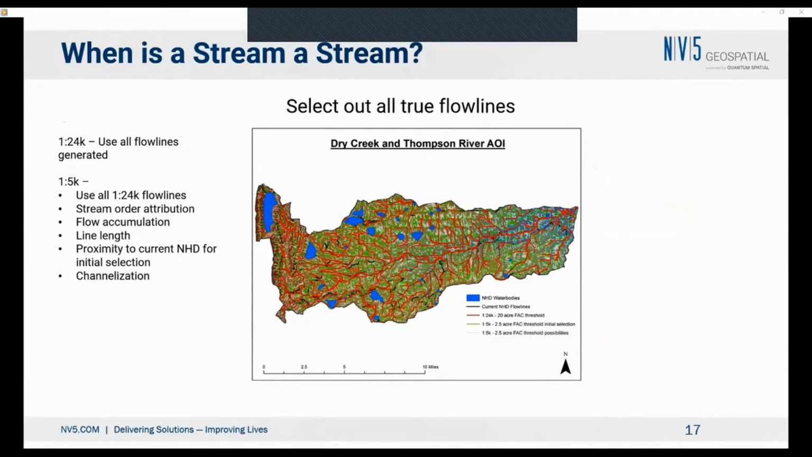So we have these two methods. We then have to determine when's a stream. This shows you a little bit of what happens when we set a different flow accumulation threshold. We can see that, in this landscape, we have a large number of water bodies. We have a large number of small tributaries.